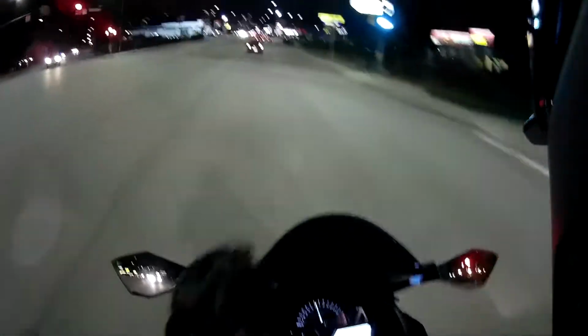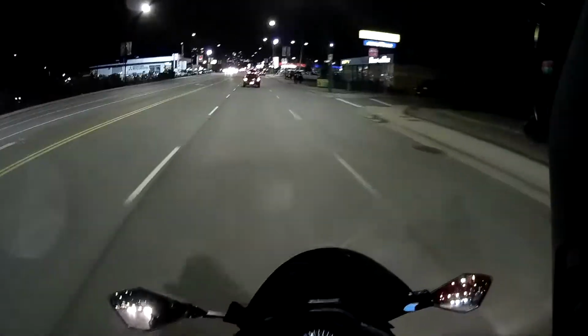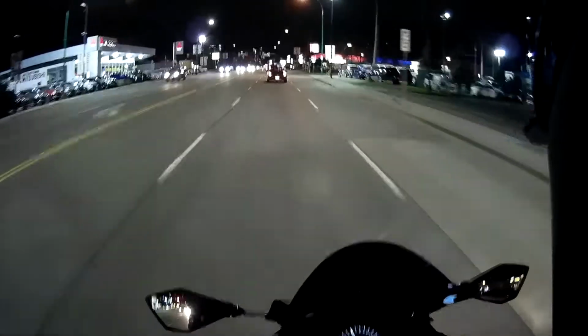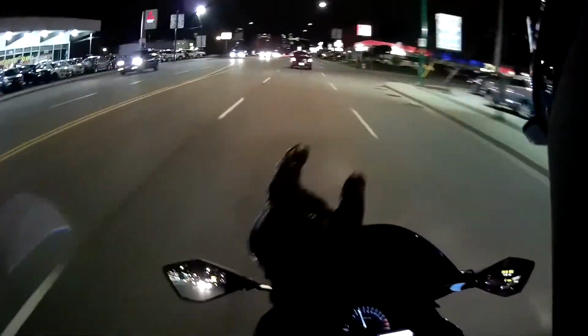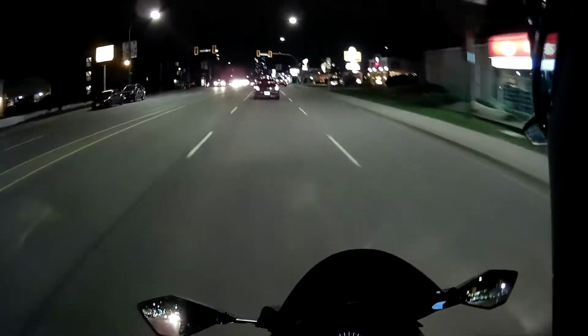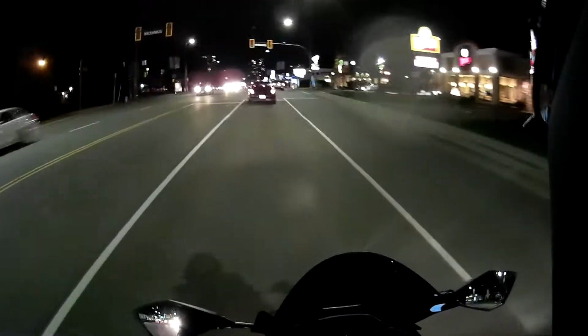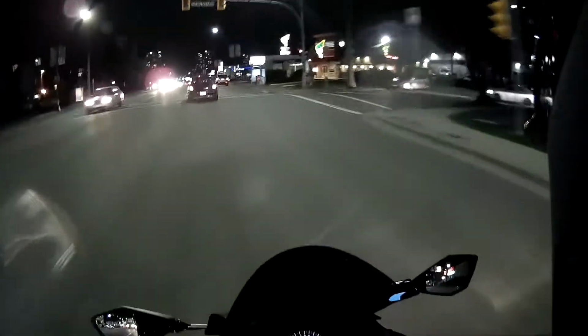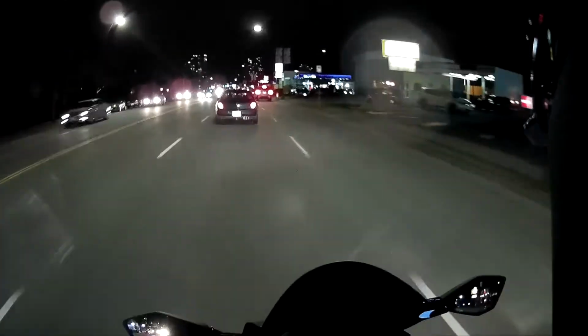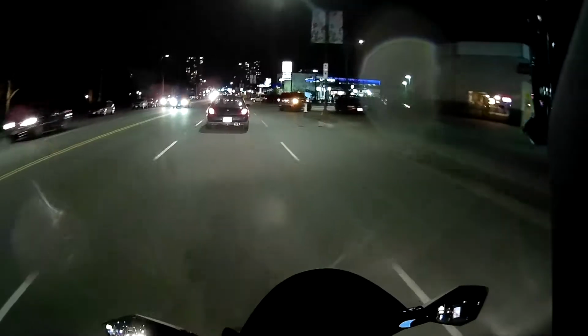The headlights help, obviously. But because the motorcycle is so much smaller as an object, it's harder for people to judge distance, so it's also harder for them to judge speed. That's why I think a lot of people have a hard time seeing motorcycles anyway.